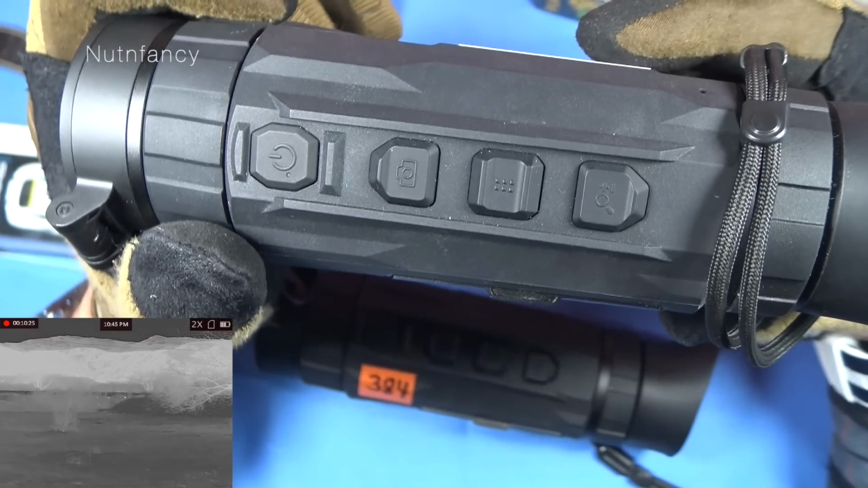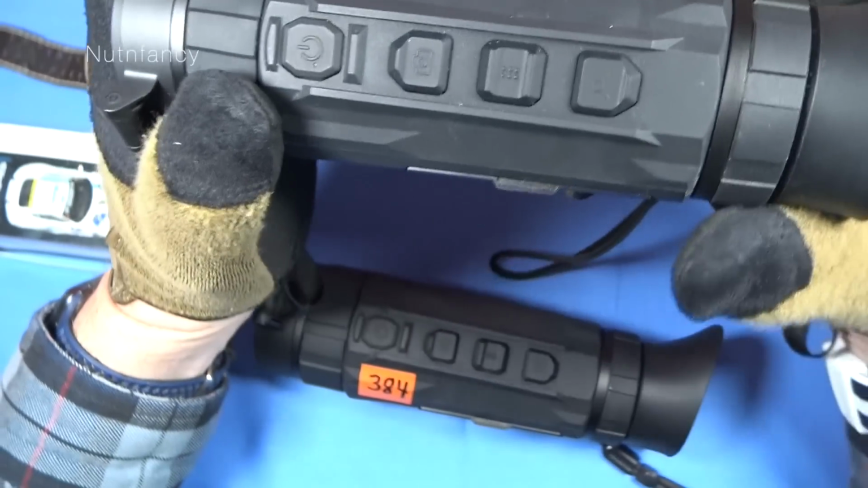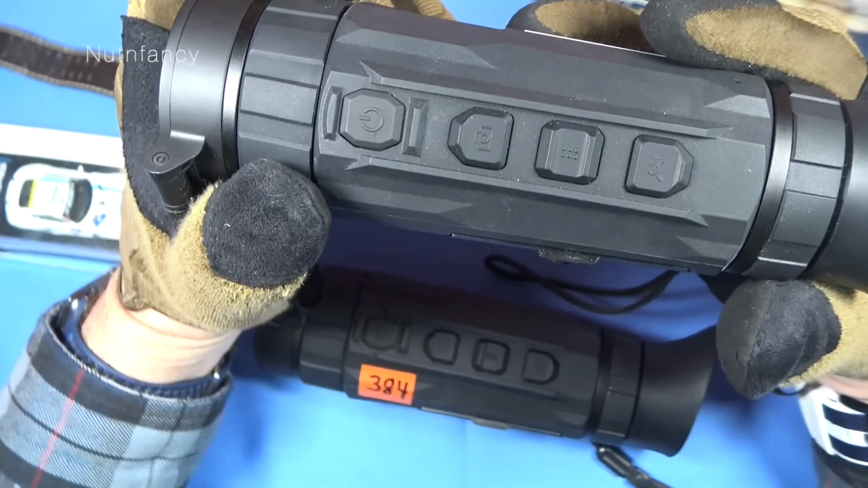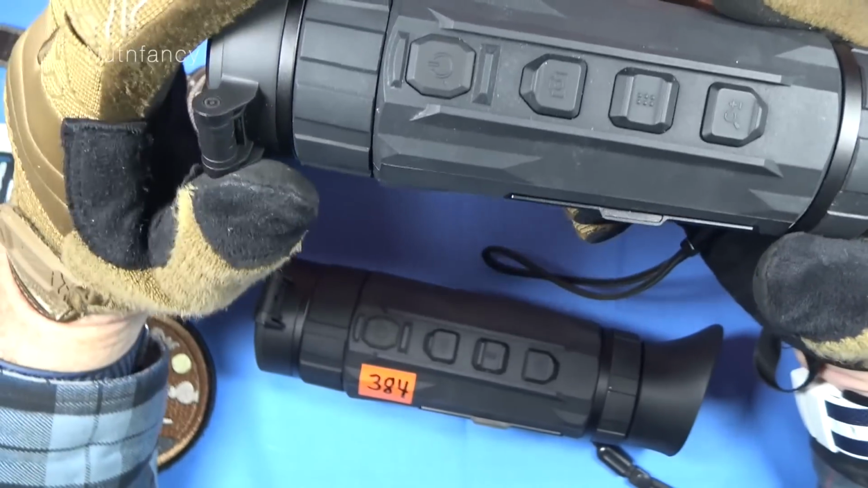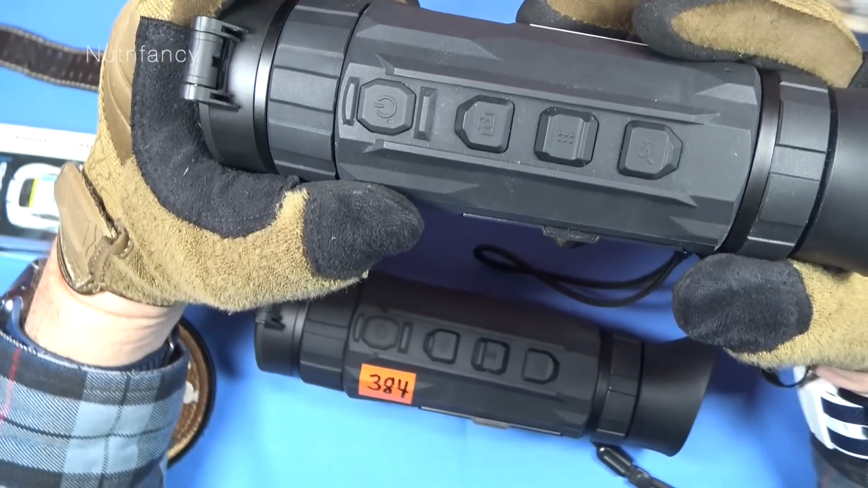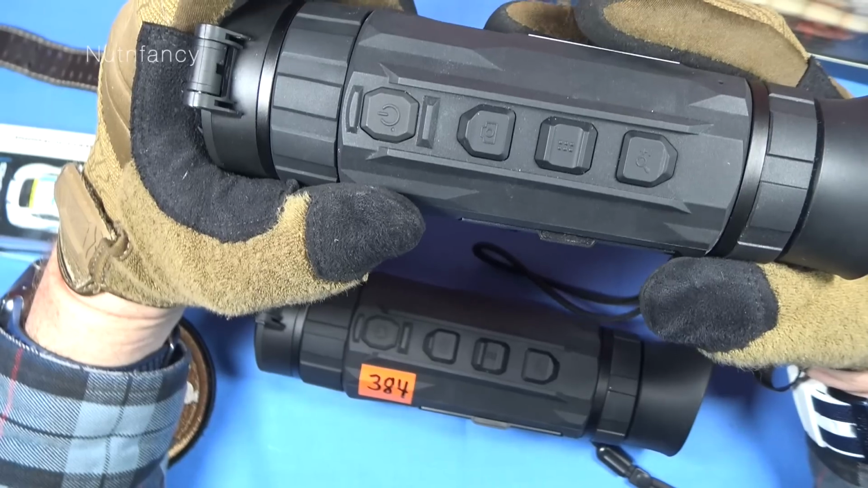Now, when I talk about the functions without you having the device in your hand, I don't want to make this too lengthy. I don't want to make it confusing or dumb. I want to make it simple and easy to remember. I will attempt to do that, but it is a very technical piece of equipment that I'm reviewing. There are guys that want those technicalities explained. I'll just strike a middle ground. Sorry if I miss something or get something wrong.